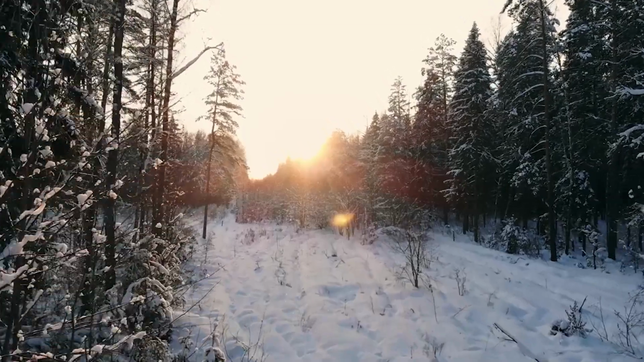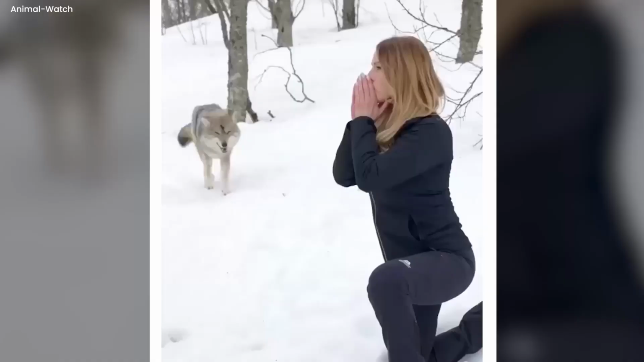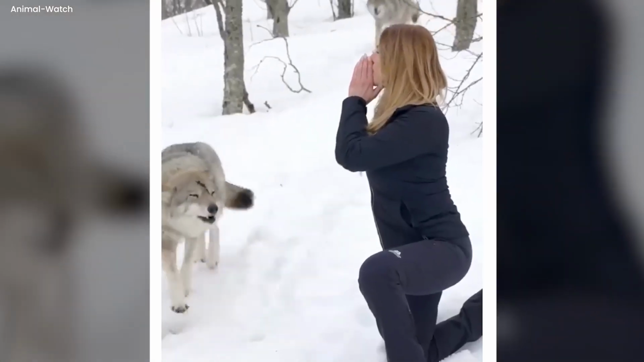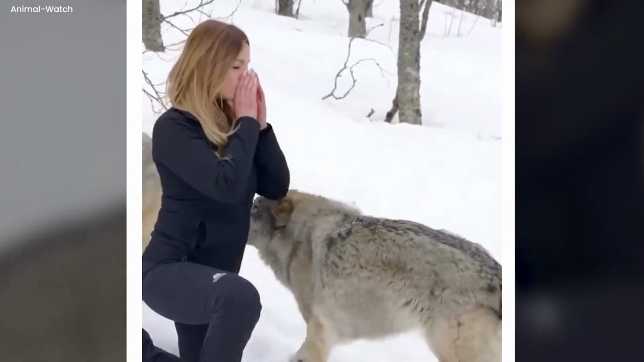Brave woman tames wolves. In a freezing forest, a bold man and a brave woman went exploring. Out of the dense trees appeared two massive wolves. The daring woman, without fear, approached them like they were friends. But then, the enormous wolves began making eerie sounds.